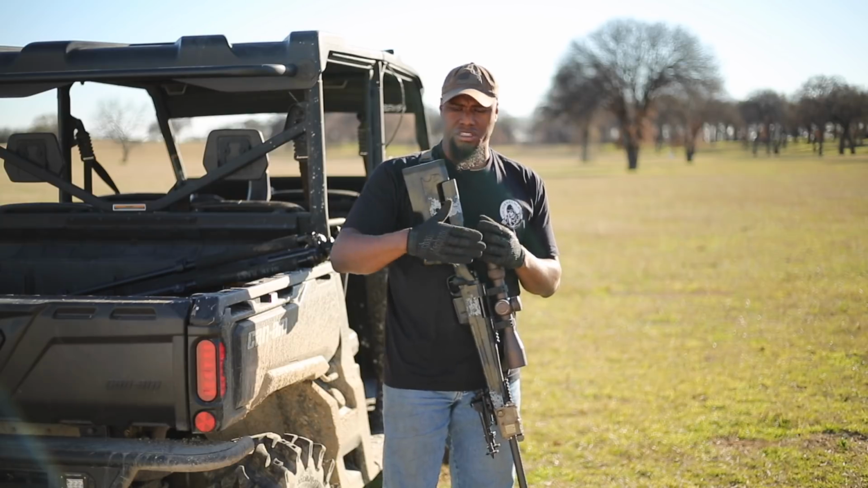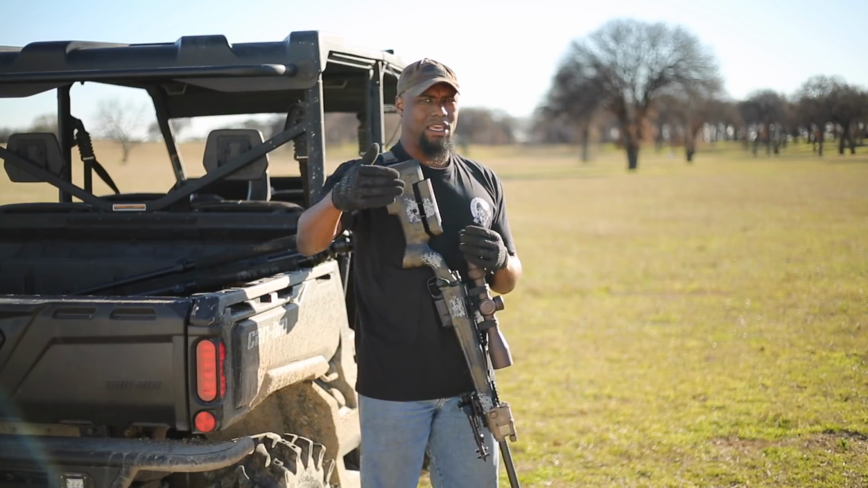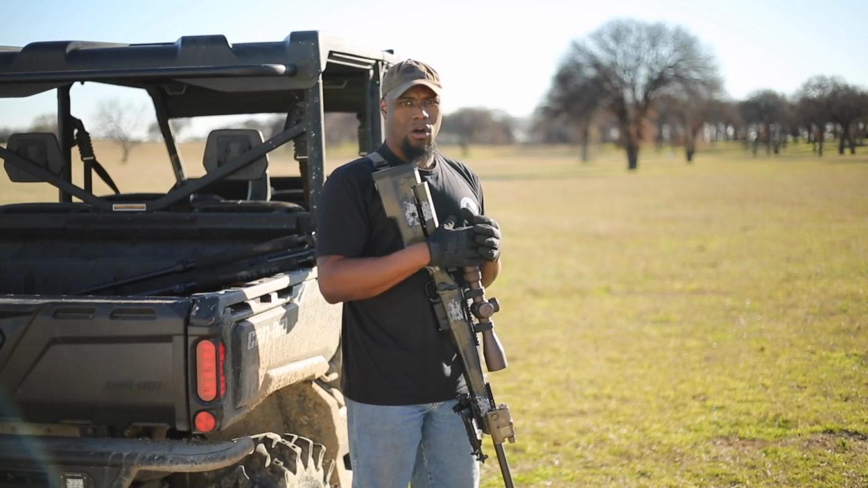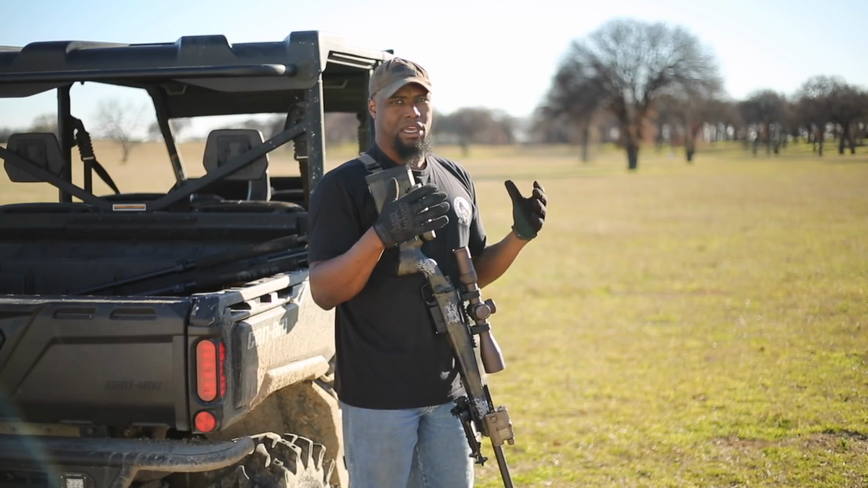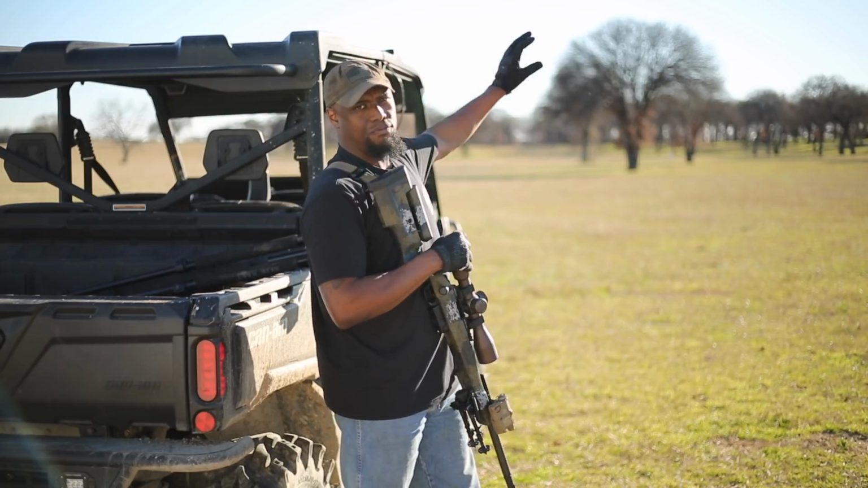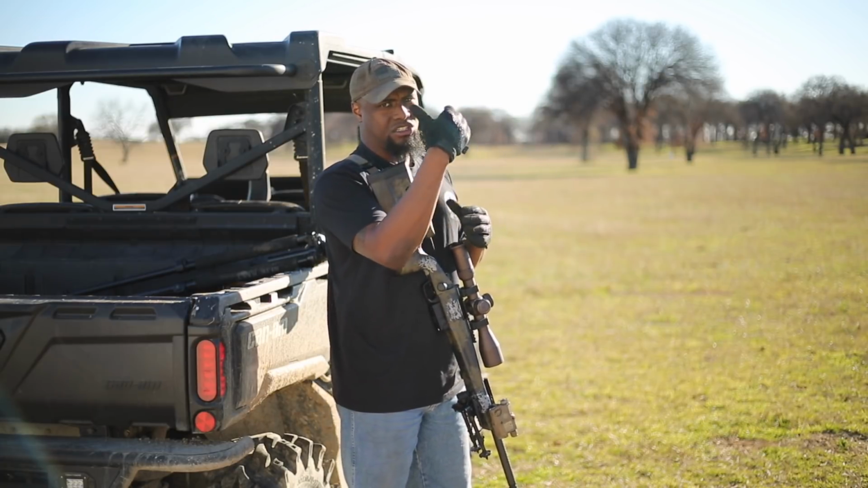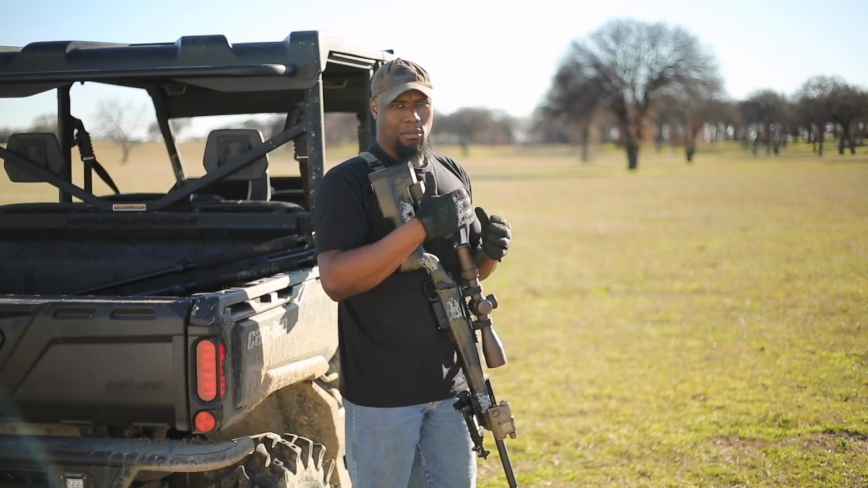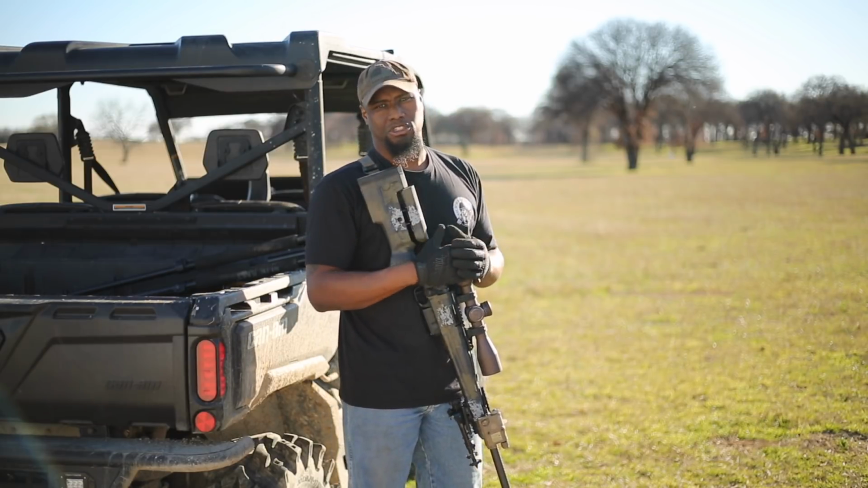If you're at 100 to 150 yards away from these pigs and you start shooting from that distance and they start running away, guess what? That range starts to get a lot bigger, okay? Now you're talking about 200 yards when they're running away, 250 yards, and it just starts to add up the further they run away. So the closer you get, the more opportunities you have on a follow-up shot.